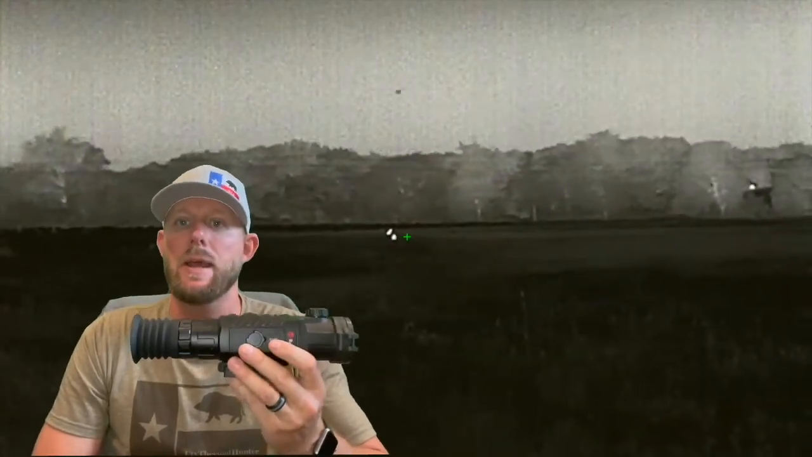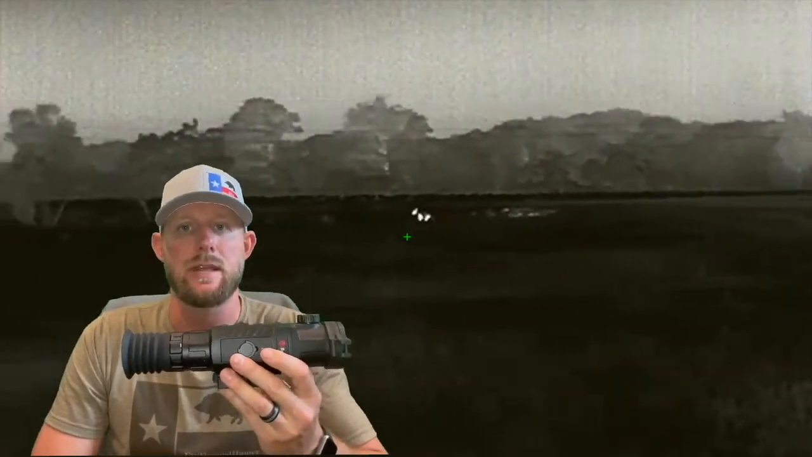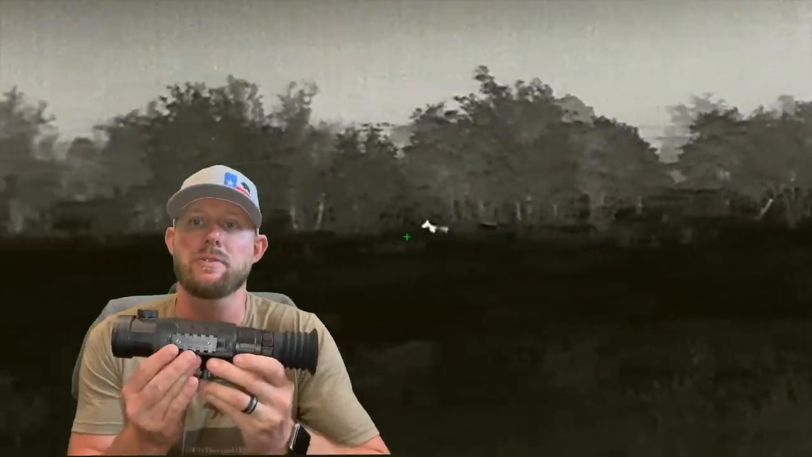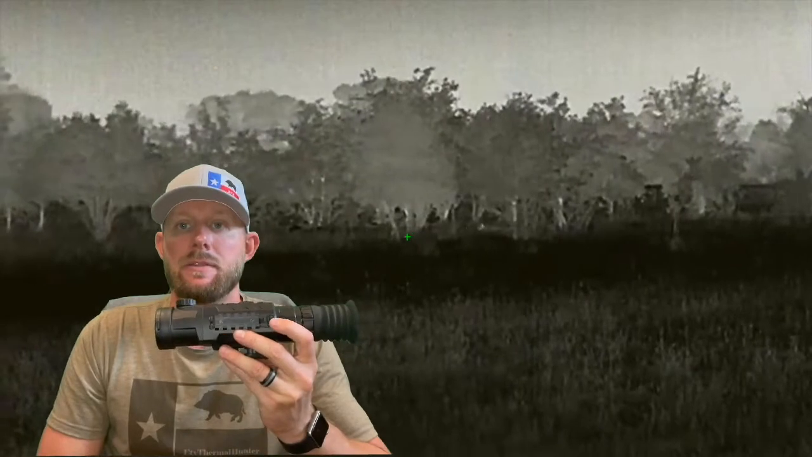It's a direct competitor of the Thermion 2 XP50. They're the same price, and have a lot of the same features. One thing that I think this scope has that the Thermion doesn't have is the flexibility, like I said earlier, to add on a rangefinder to the scope. So if you buy a scope and you realize, man, I really wish I would have gotten a scope that had a built-in rangefinder on it, this allows you to do that.